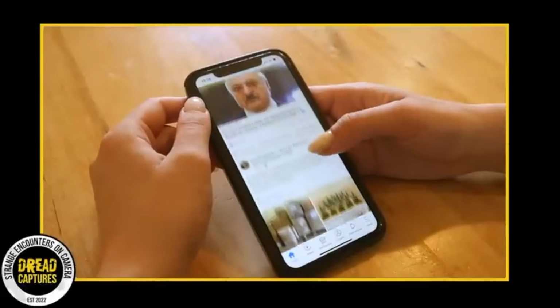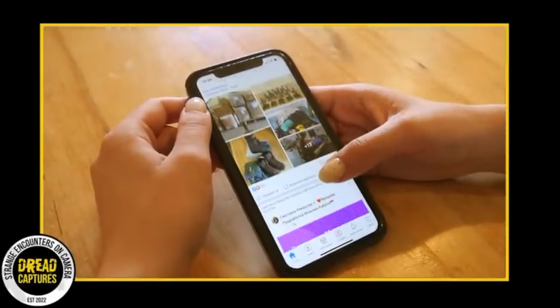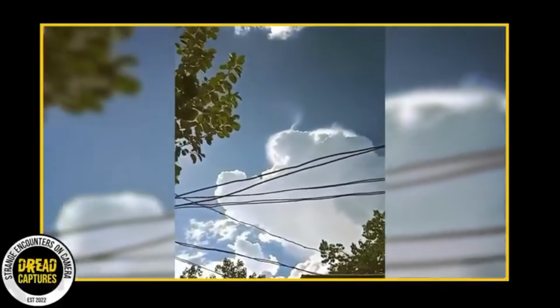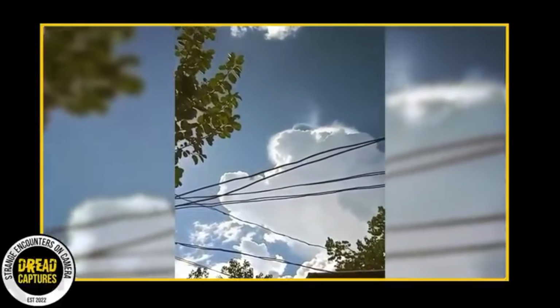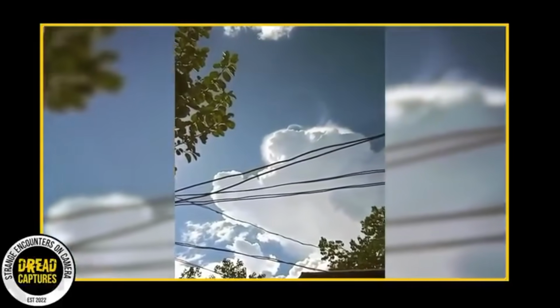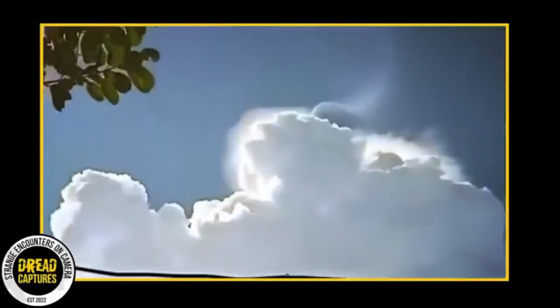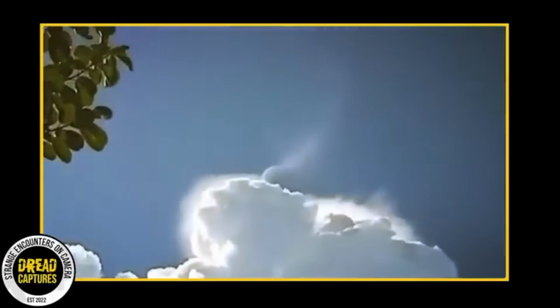This next video we're talking about was shared on a Facebook page that goes by the name Alien Skies. A person named Garcia took the footage in the Philippines on a bright and sunny morning. The video zeroes in on a peculiar cloud that suddenly bursts with light. It almost looks like there's some mist or steam coming right out of the cloud itself.